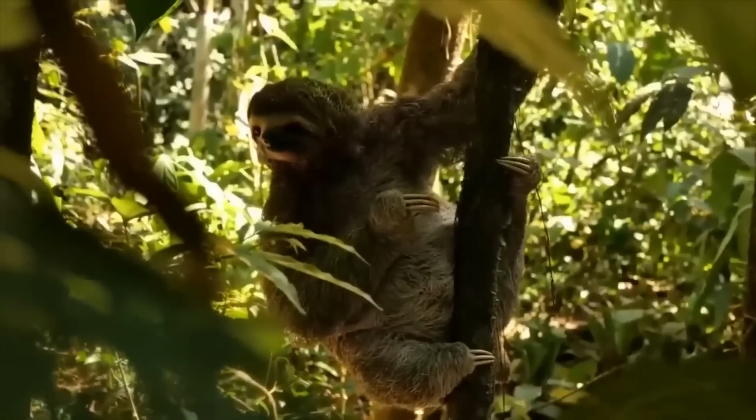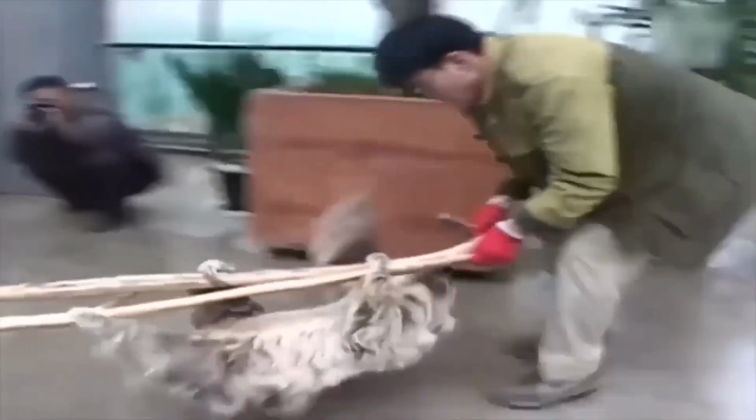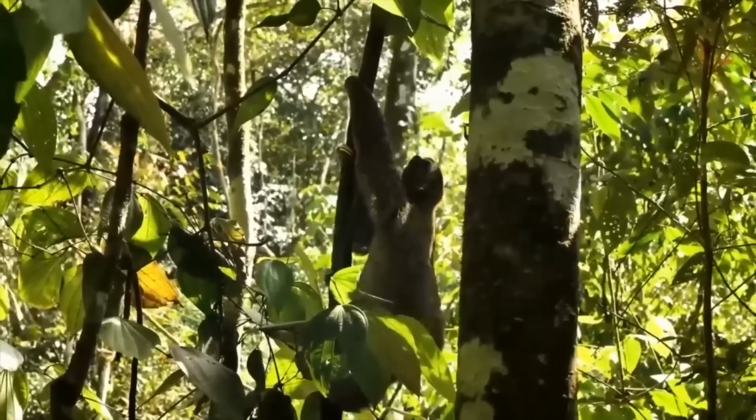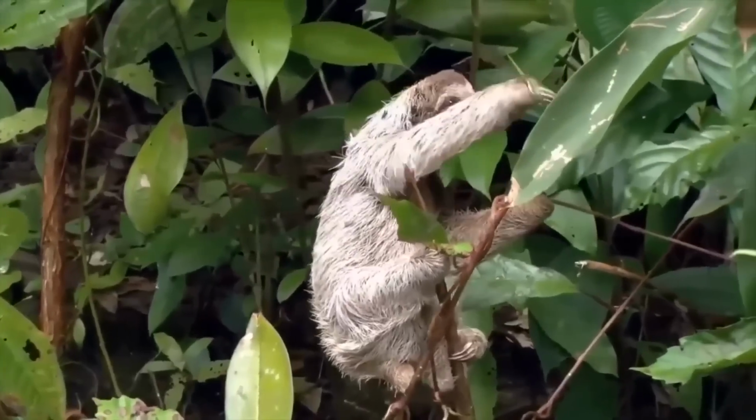Sloths. If you thought sloths were nothing but lazy critters, prepare to have your mind blown. Because it turns out they can move pretty darn fast when they want to. I mean, check out the footage of those little guys attacking those humans with lightning speed. Honestly, it's probably best to give them their space and let them do their sloth thing without disturbing them. Who knew these seemingly laid-back animals had such a surprising burst of energy in them?